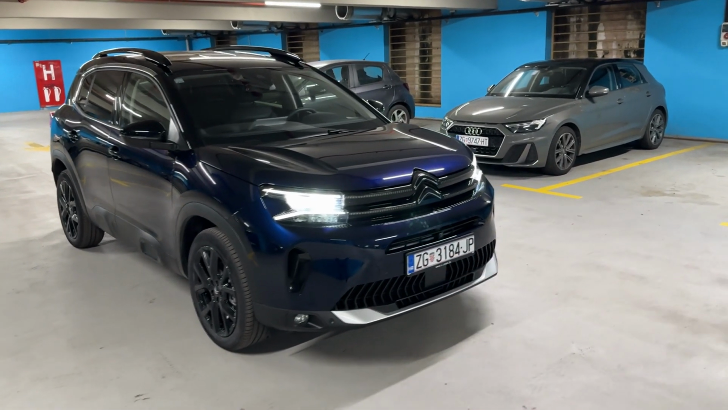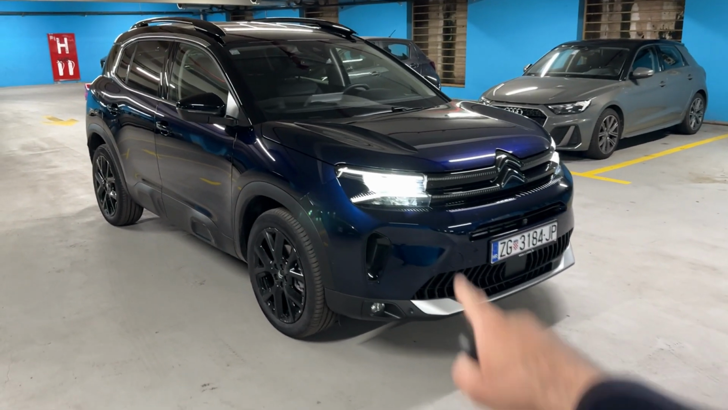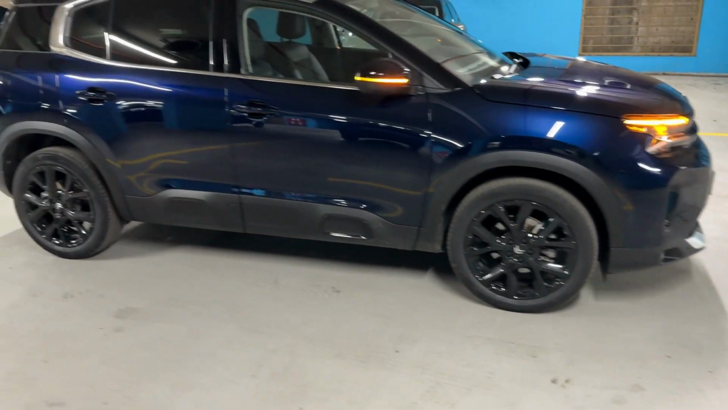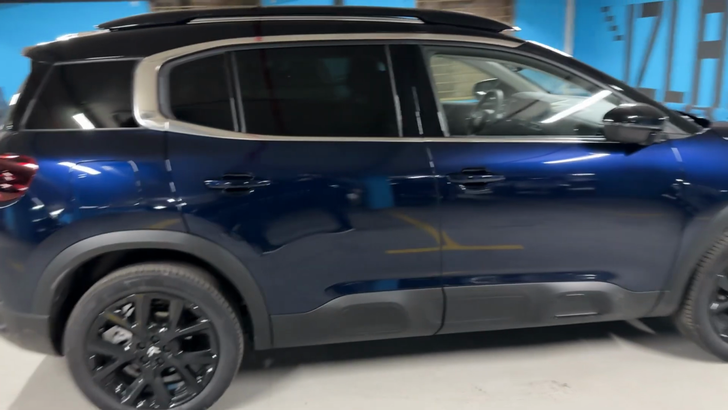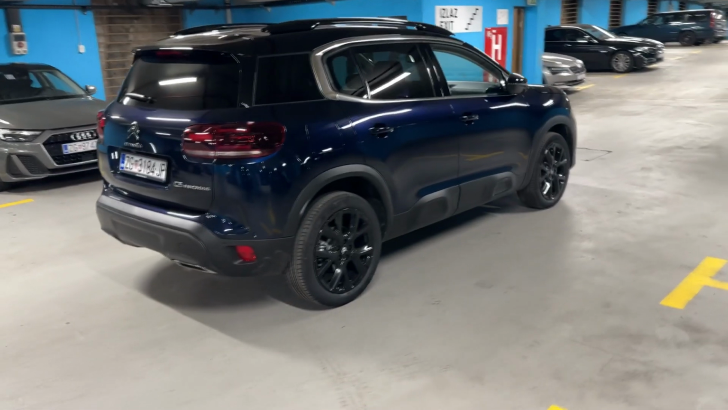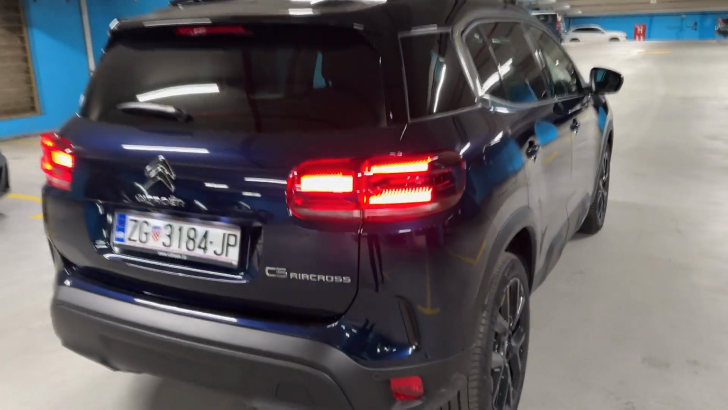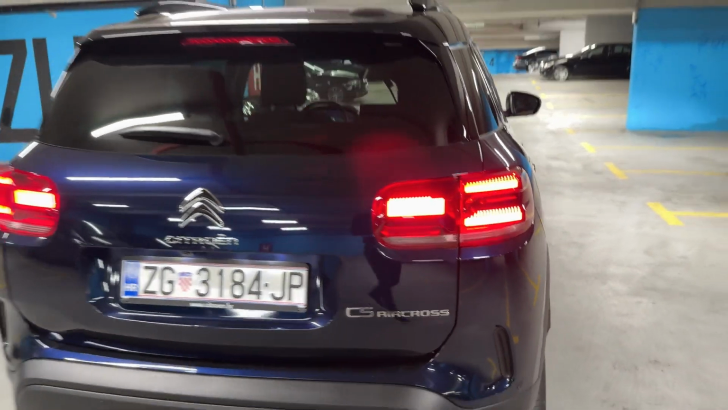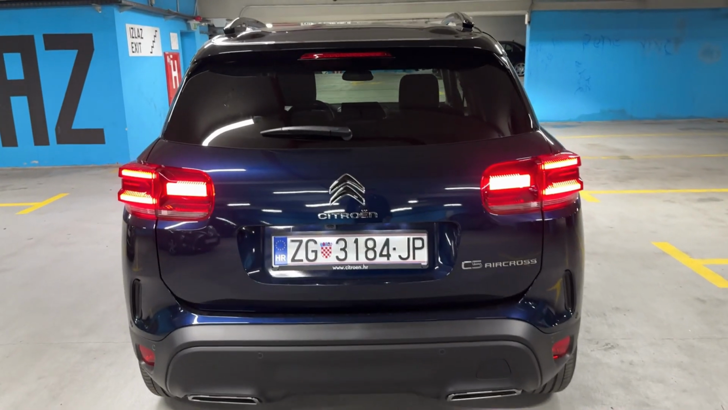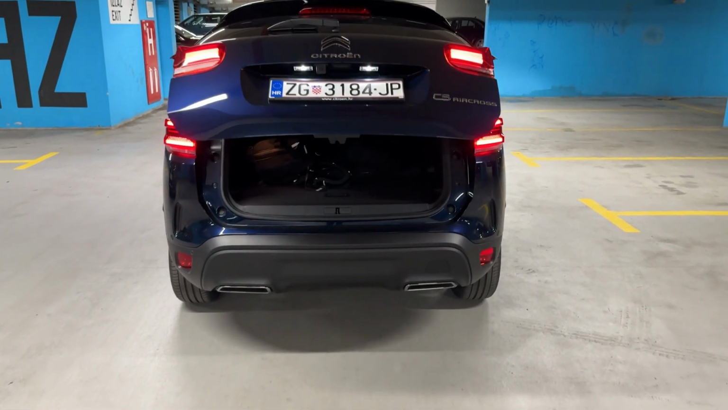Now on the front you can see the nice robust grille and the front bumper, as well as the new LEDs. And we have the 19-inch gloss black wheels. And moving on to the rear, from the side 4.5 meters is the length, and now from the rear, let me unlock the car. You will see the beautiful taillights with the 3D lighting signature. Very cool. And I can open the tailgate with the button on the key, so this one.